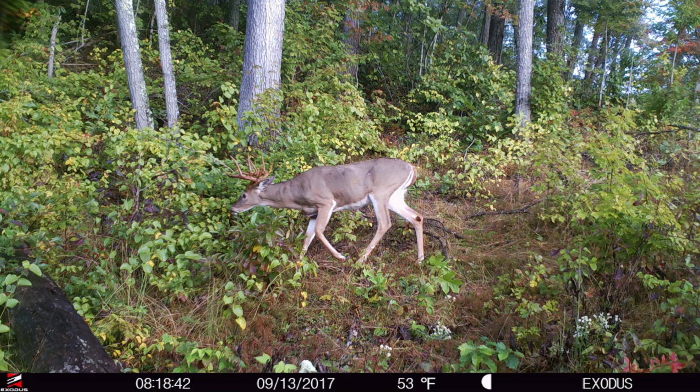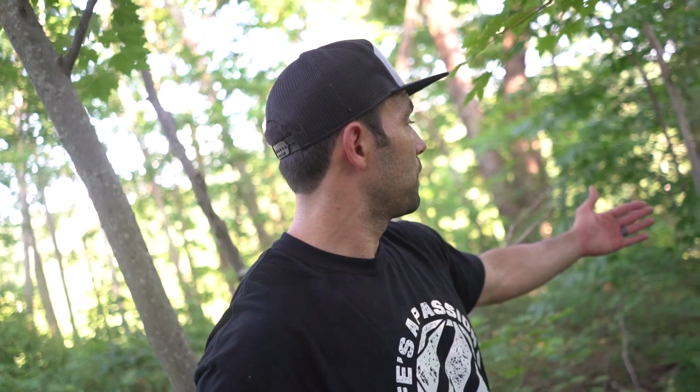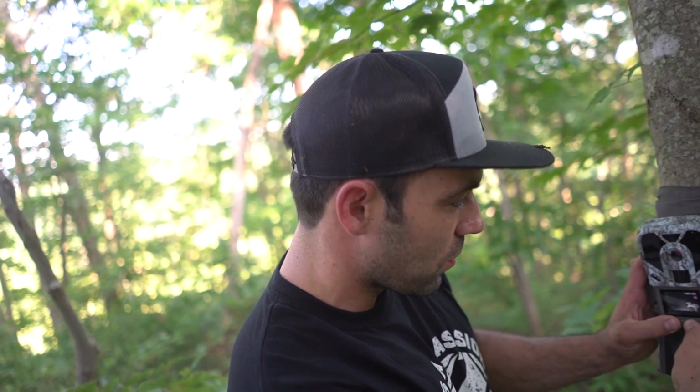That makes me excited that if he was 5 there, there's a good chance that he lived, and he's going to be 6 this year, and he'll be in this area. So that's multiple years we've had him within 200 yards. That's pretty cool. All right, let's get this thing swapped out.